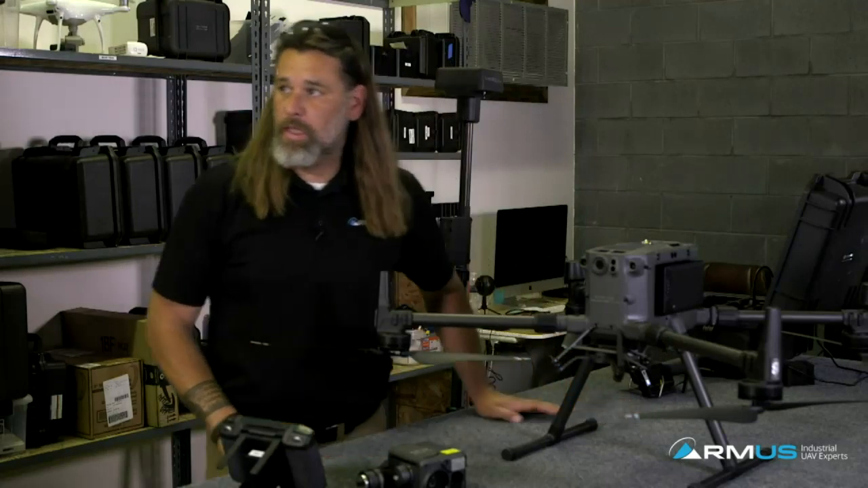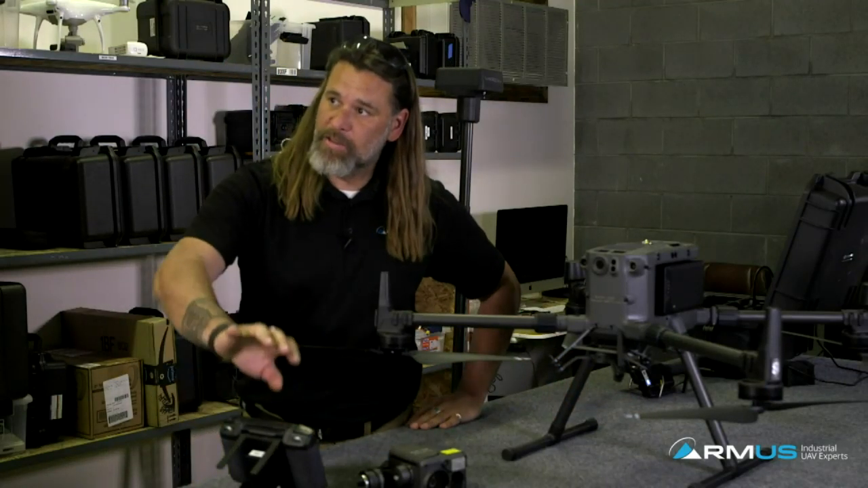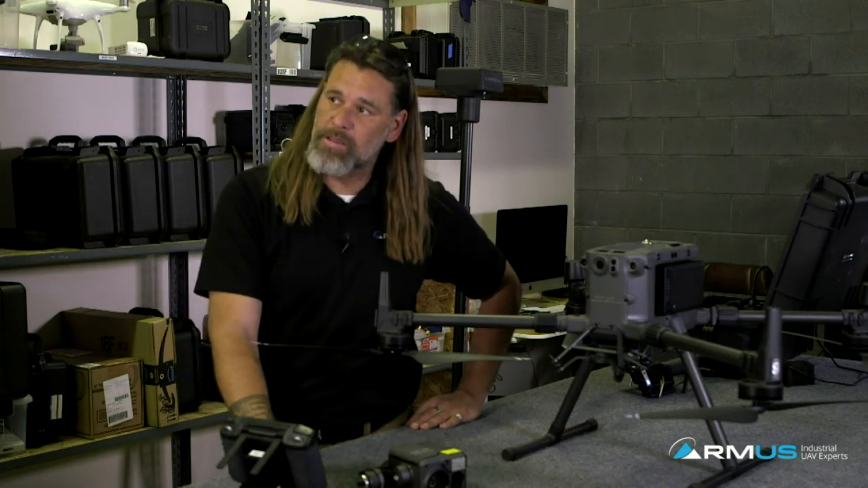Going on to another one here: is it possible to use third-party apps like Litchi for waypoint missions? Okay, so I don't think we've got them yet, Lance. Is that the actual bracket that fits to hold the secondary device? Are we still waiting on those?